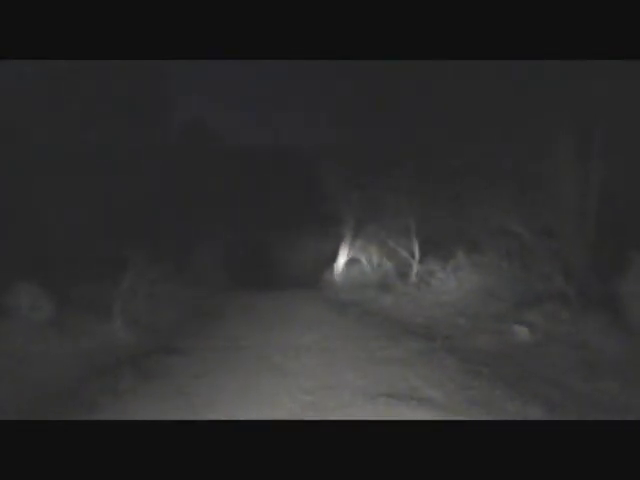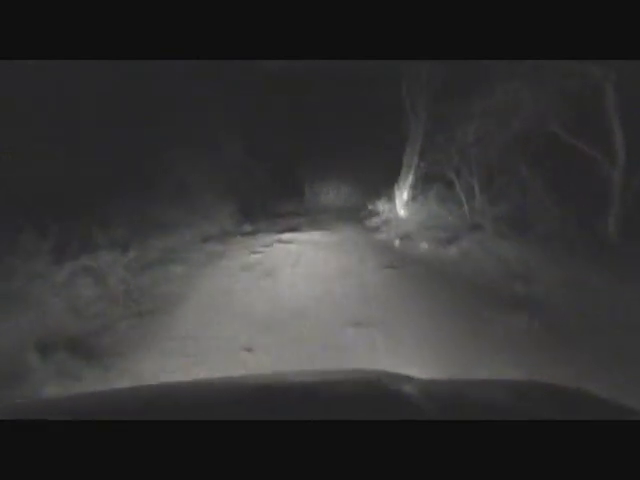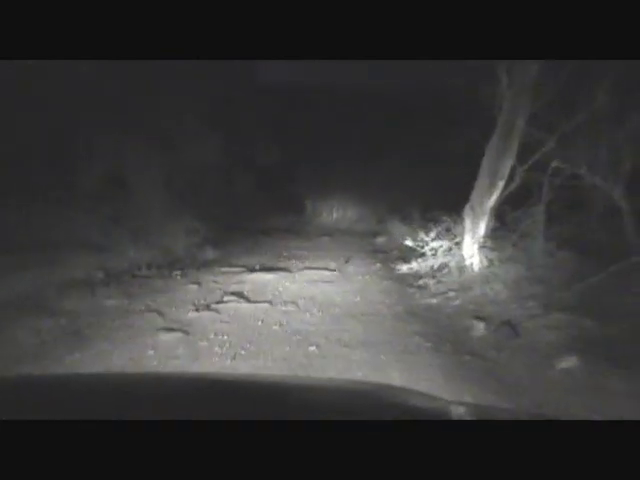The pine trees are behind us. Let me see if I can show the pine trees. They're not going to really show up, so that didn't work. But whatever the thermal imager was seeing, its heat source seemed to splash over on the trees.